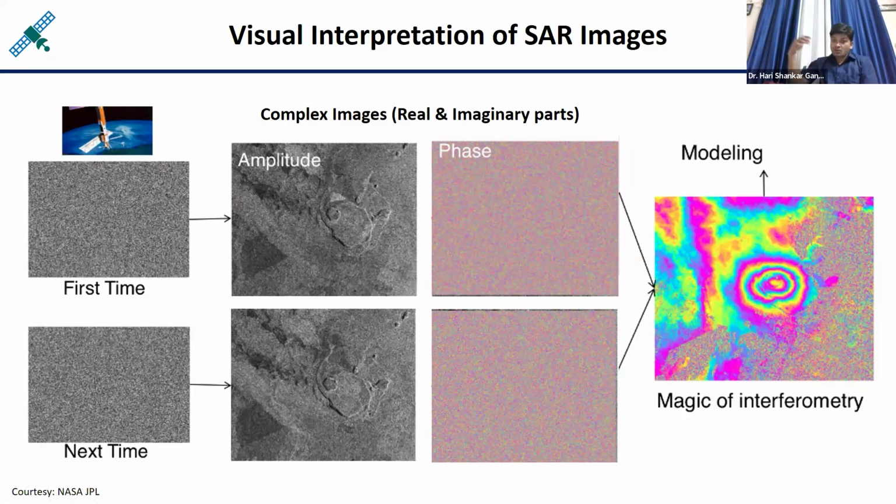And 2 pi is equivalent to some distance, or you can say the path difference.